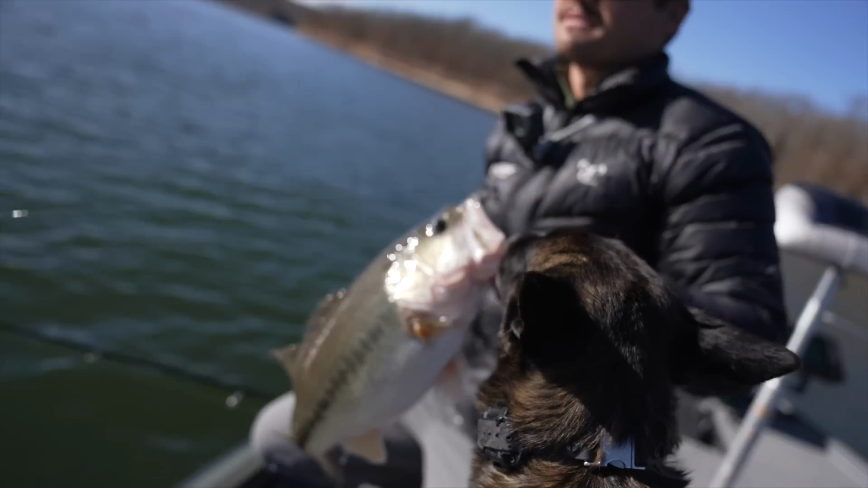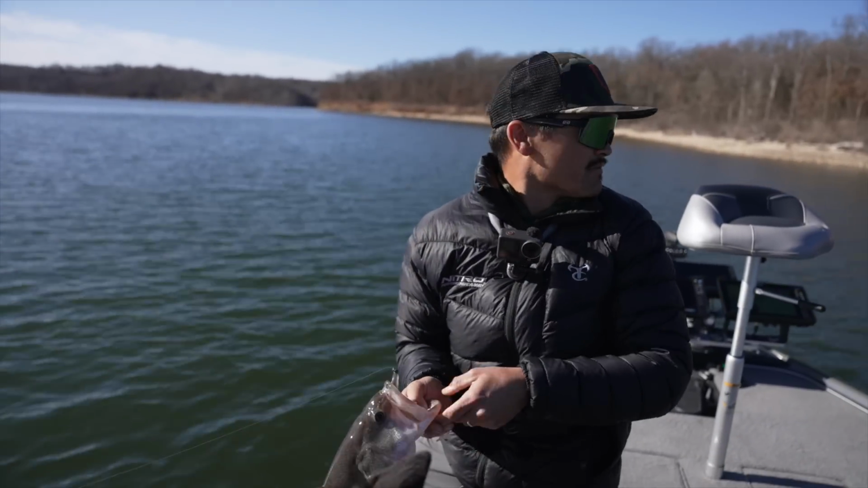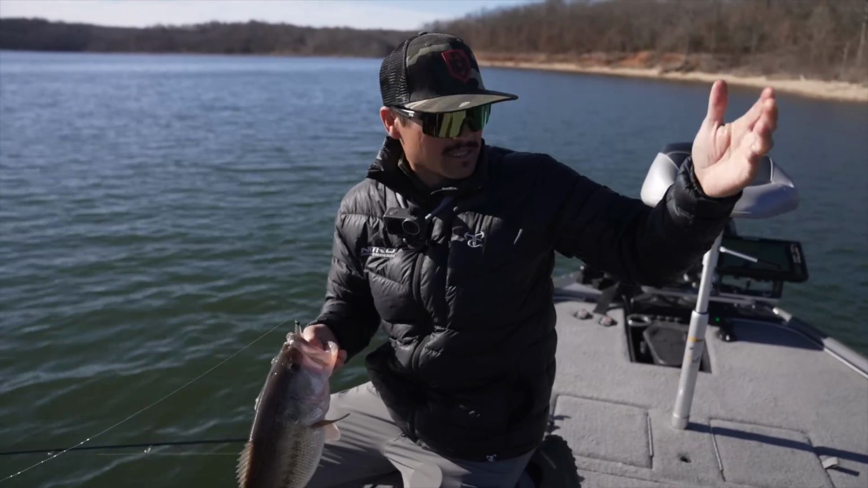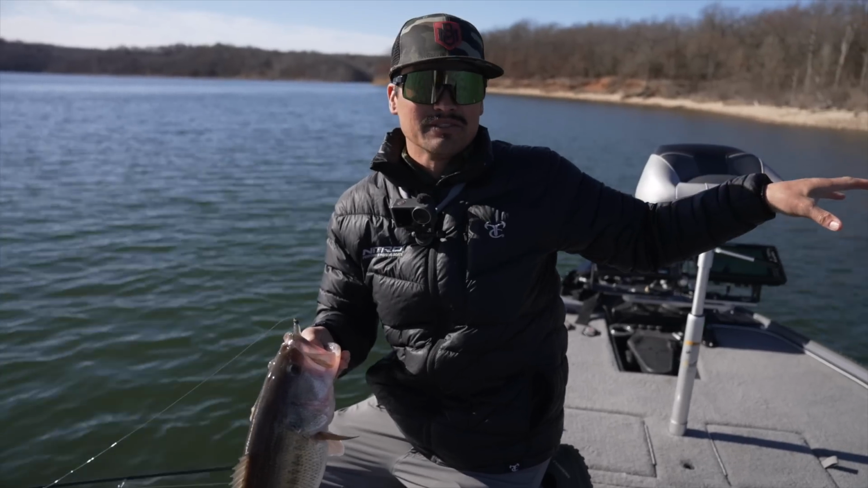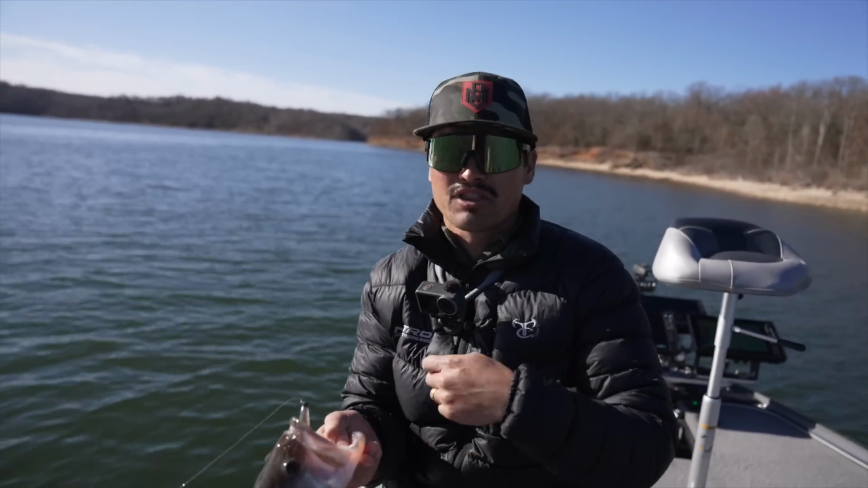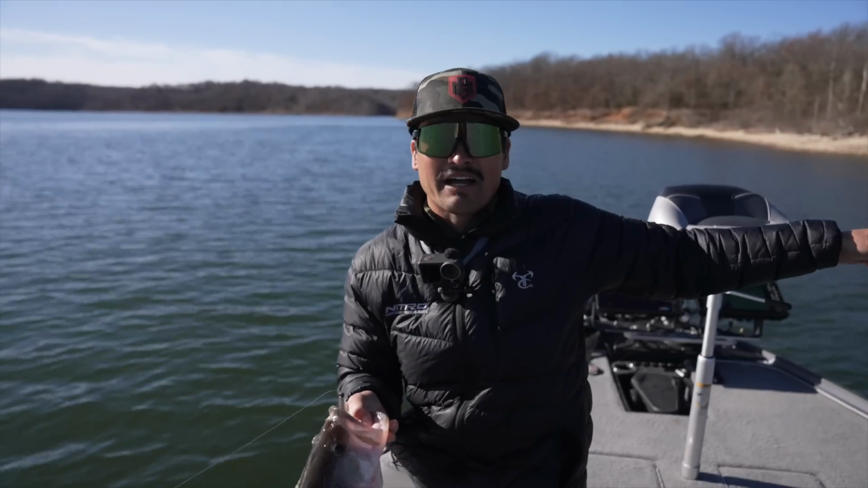All right, so prior to Livescope, when I launched my boat, I'm looking for transition banks like that, right? So it's a channel swing bank. You got the bluff wall that meets the pea gravel. That was always, you know, 5-6 years ago, a great spot to throw a swim bait or a crankbait. And that's like 5 or 6 feet of water.